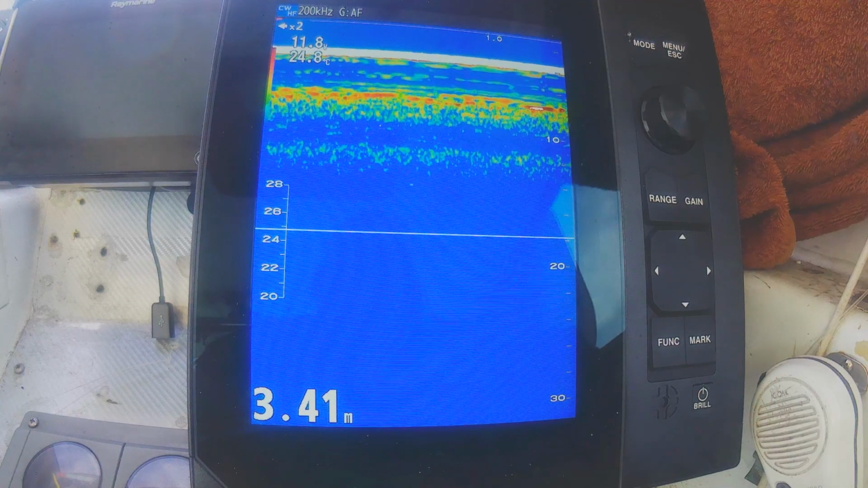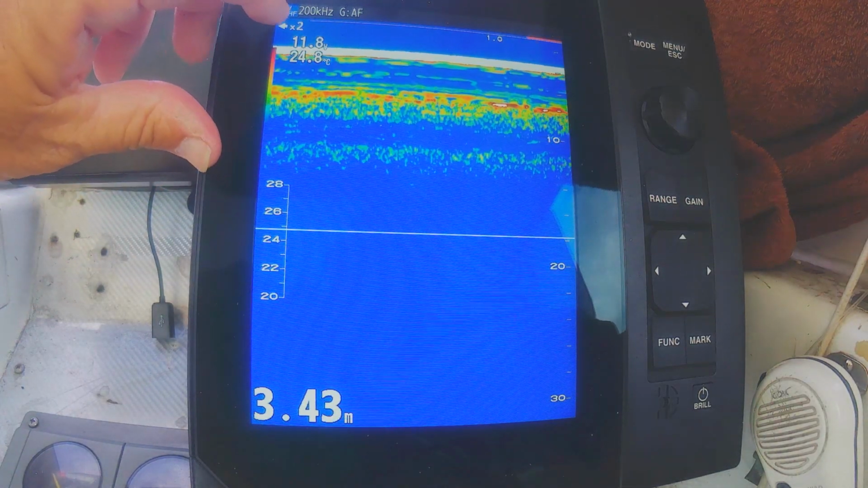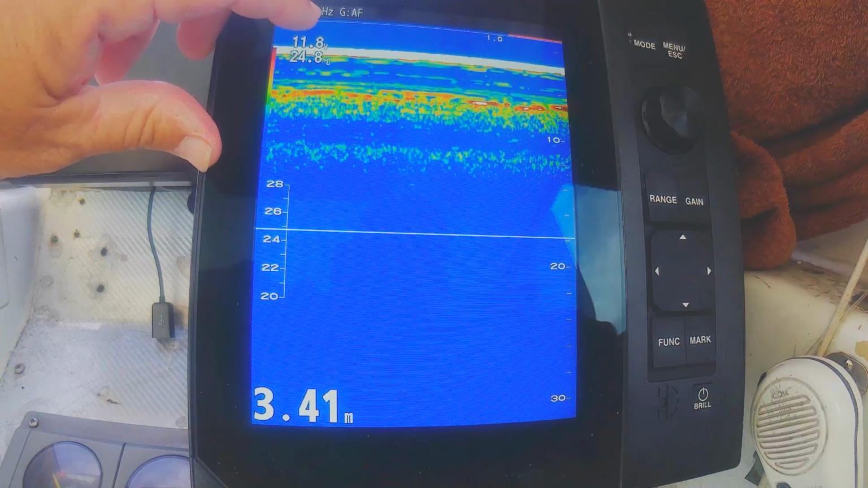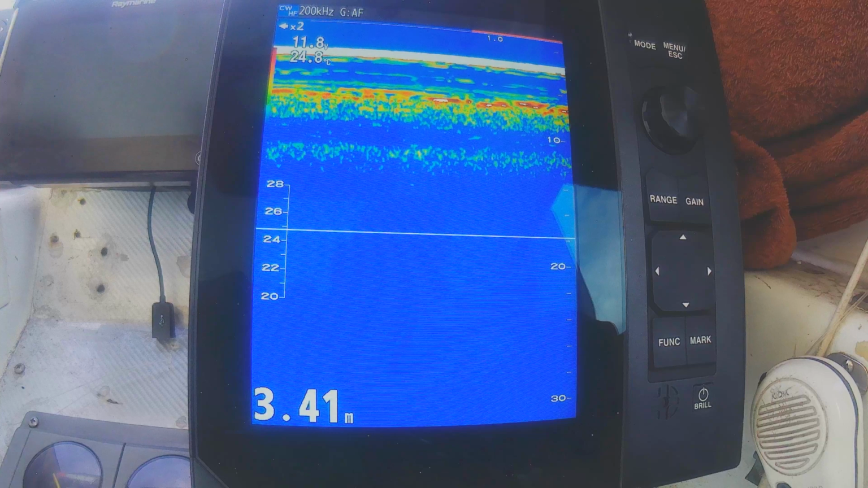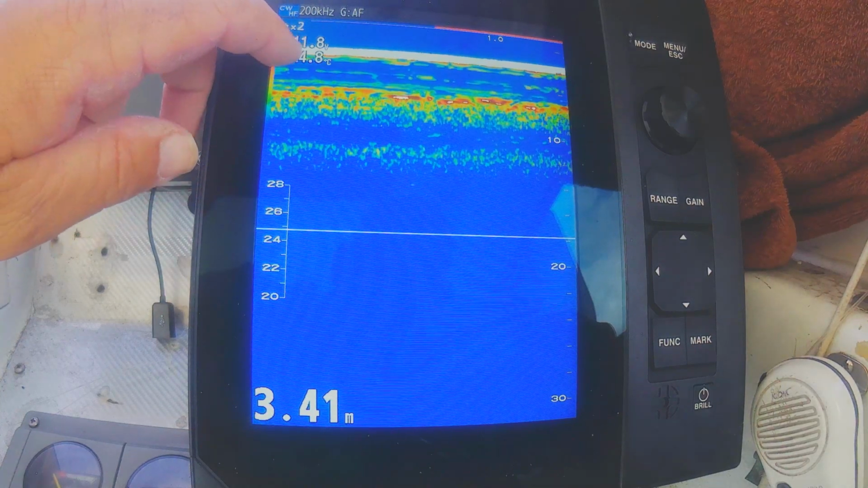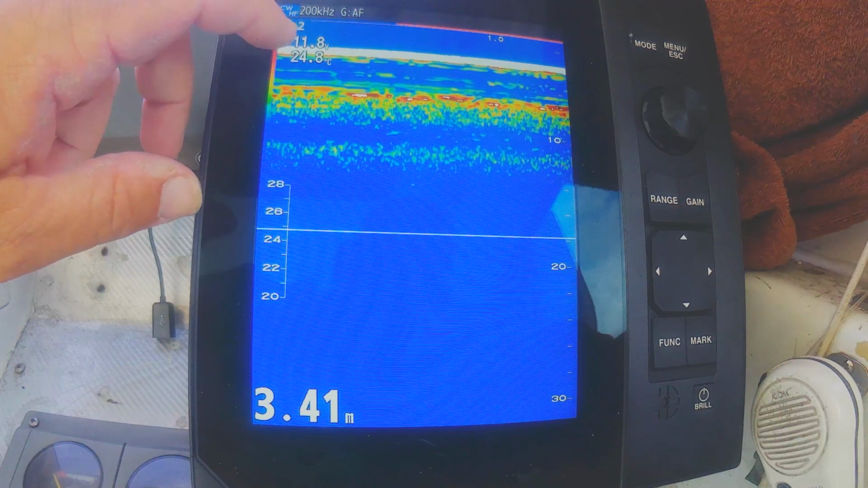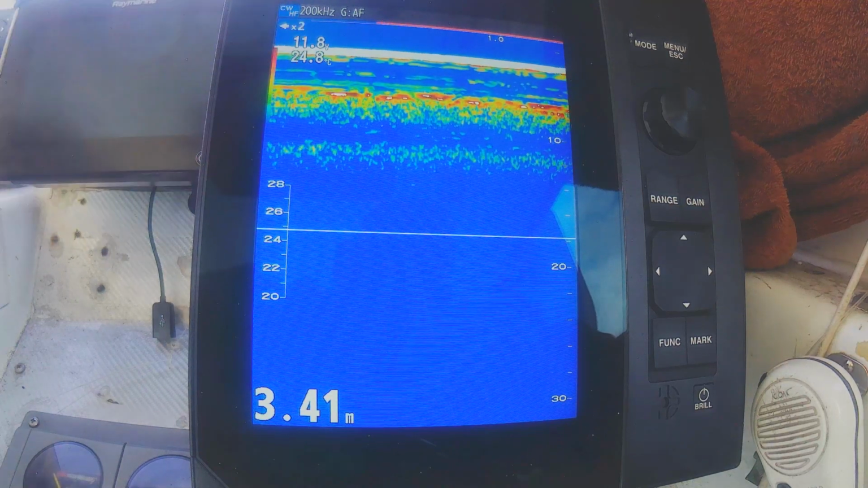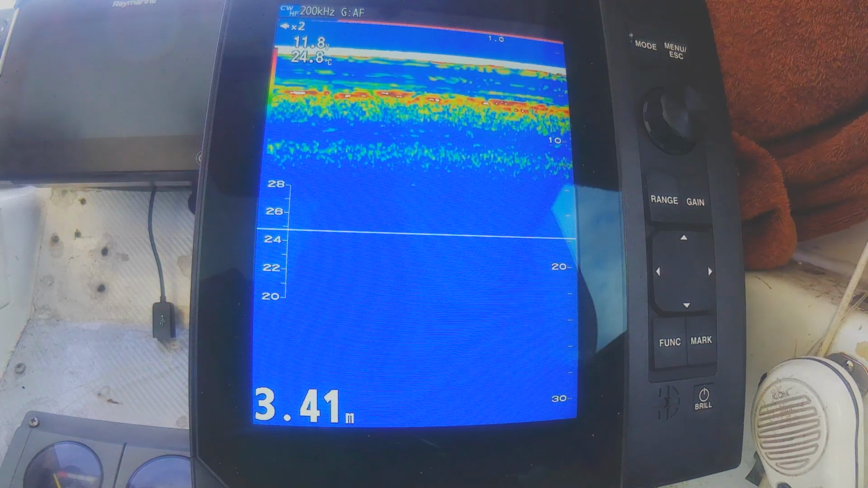So we'll start off here. You can see we're on high frequency 200 kilohertz, and our gains on auto frequency. We're on screen advance ×2, 11.8 volts. Well, I've been at the jetty for a week and a half at least without going out, so I actually am on battery charge at the moment.